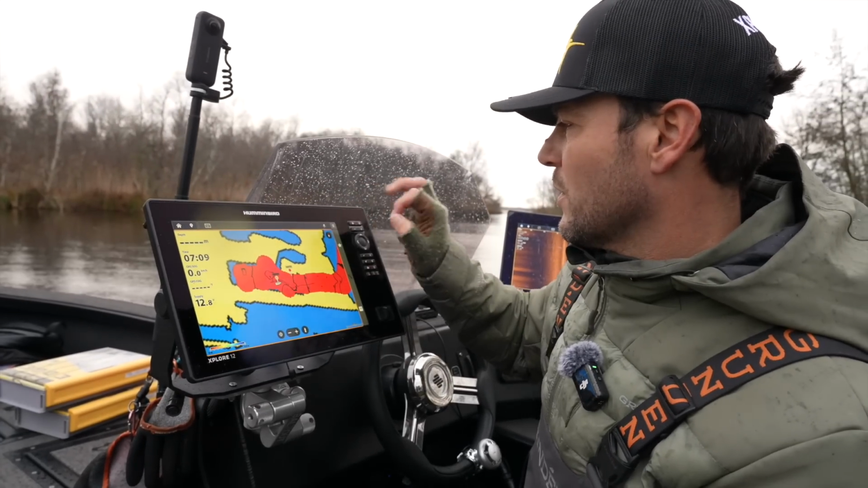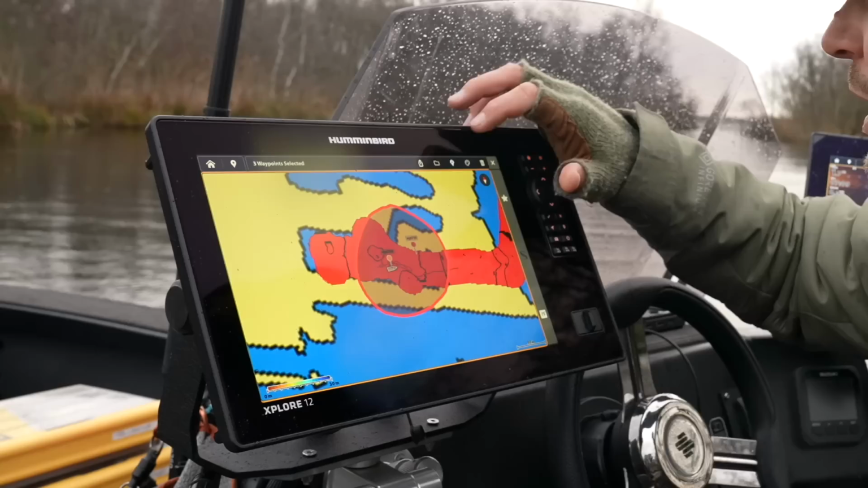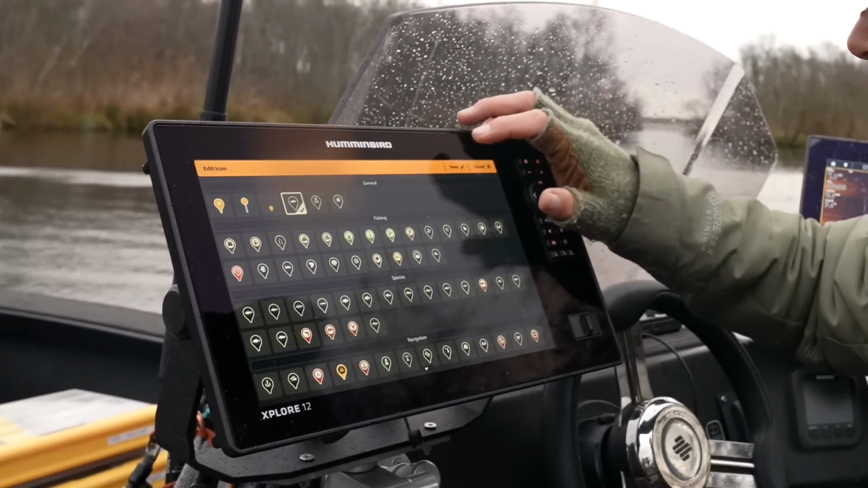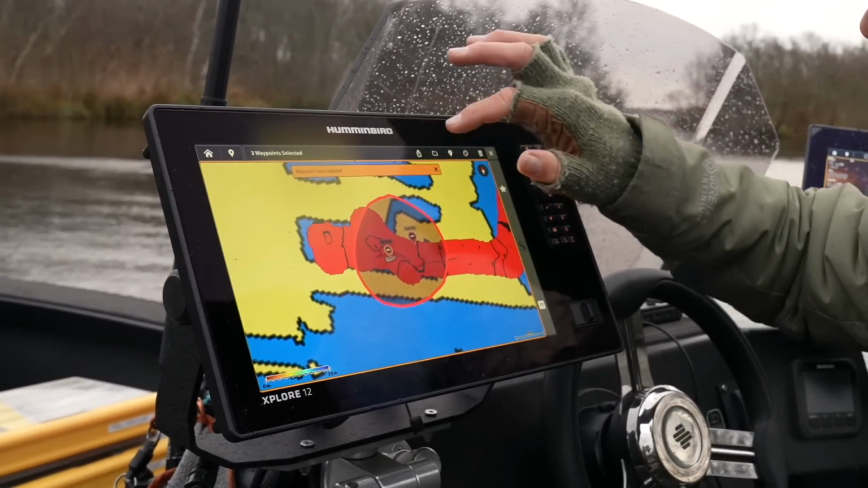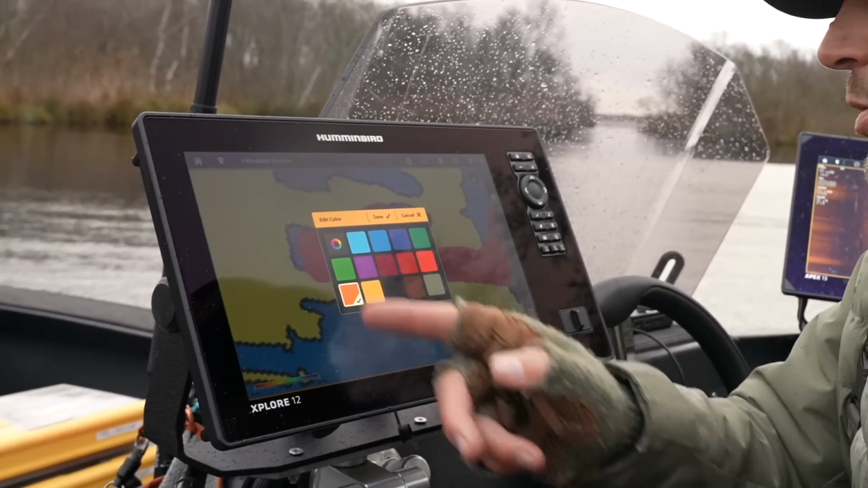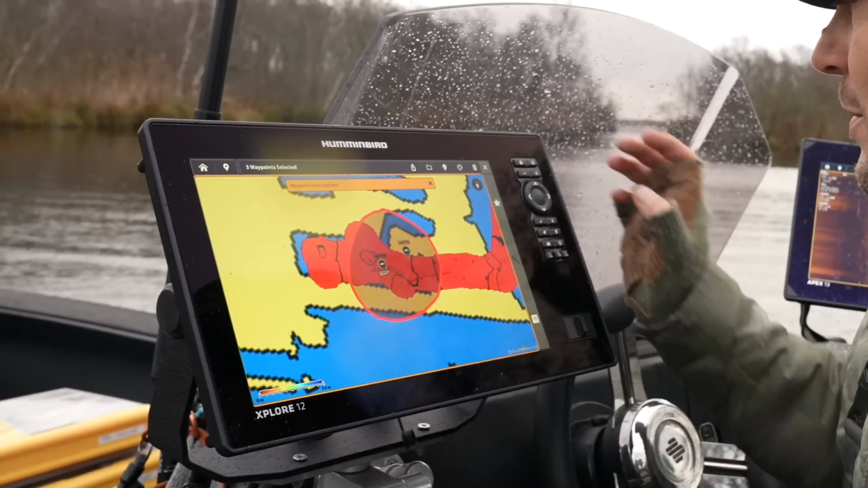Okay, and then we're gonna use the draw to select, and then I have these waypoints over here where I can just say, okay, I want them as fish icons, and I also want to change the colors of all these fish icons to red or orange, or let's do green. That automatically changes all these waypoints.